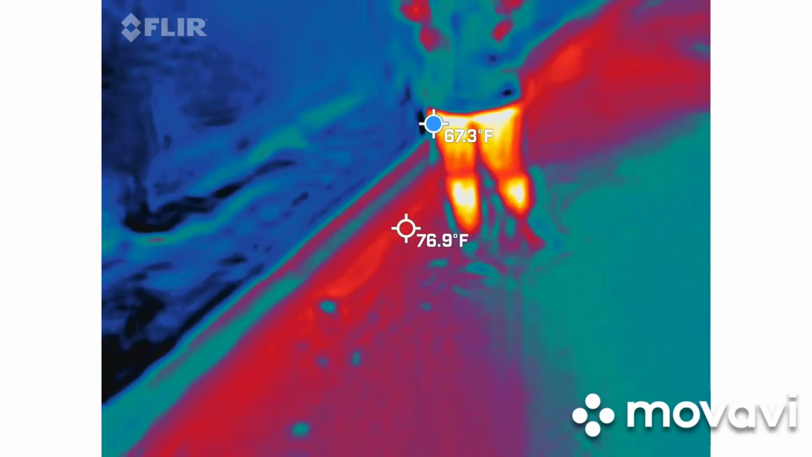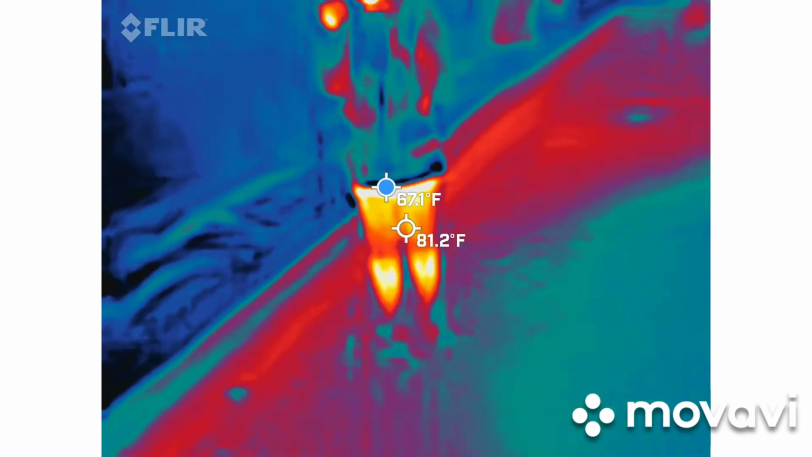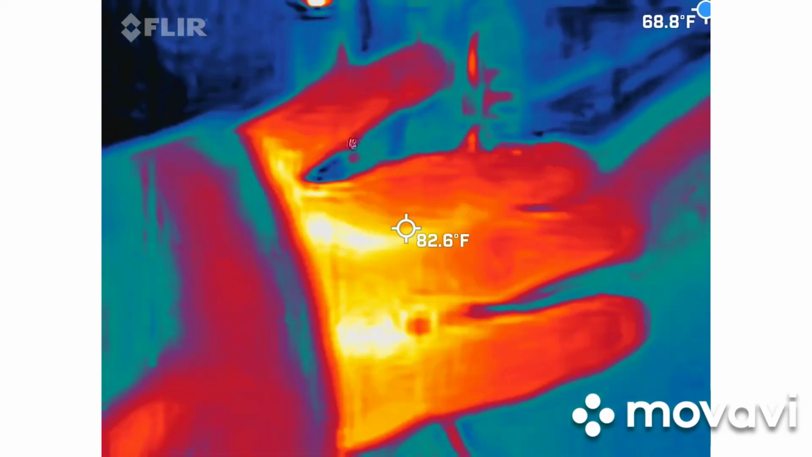You're losing all your heat through your pants. Look at her pants. Your pants are on fire, but your jacket is blue. I know, I'm freezing. Maybe there's lots of ghosts around me.